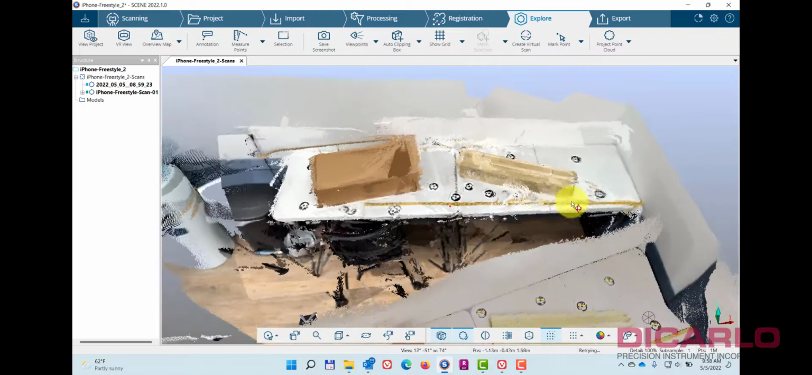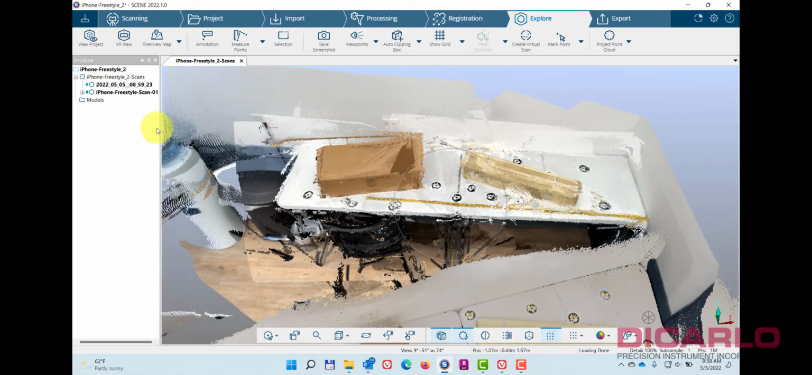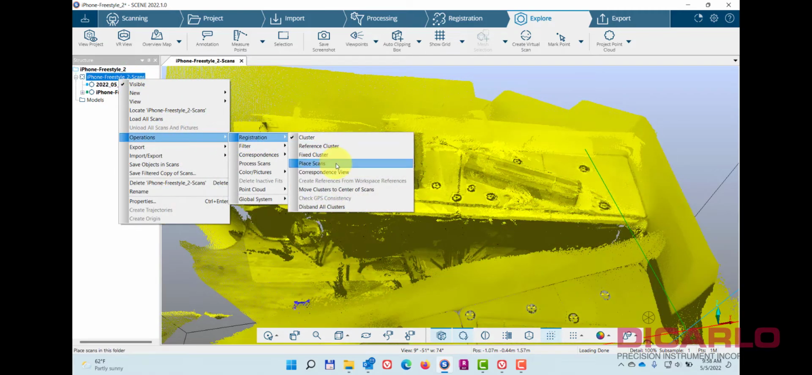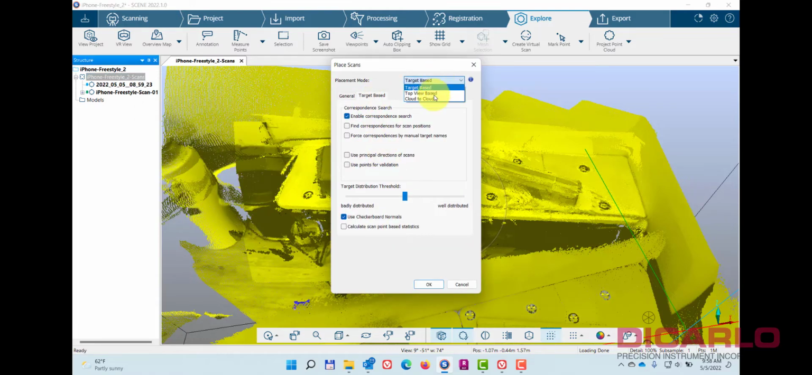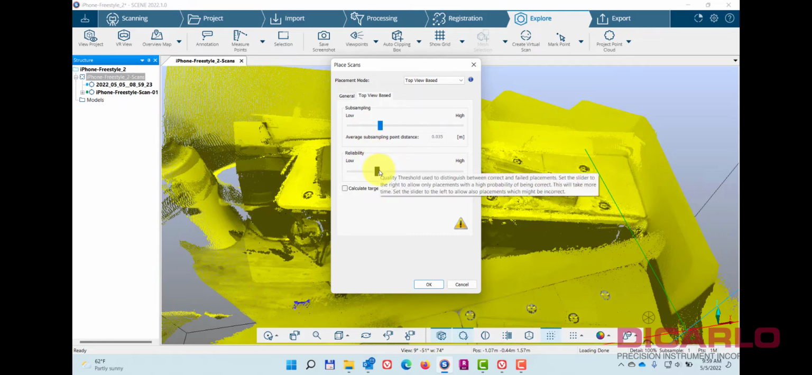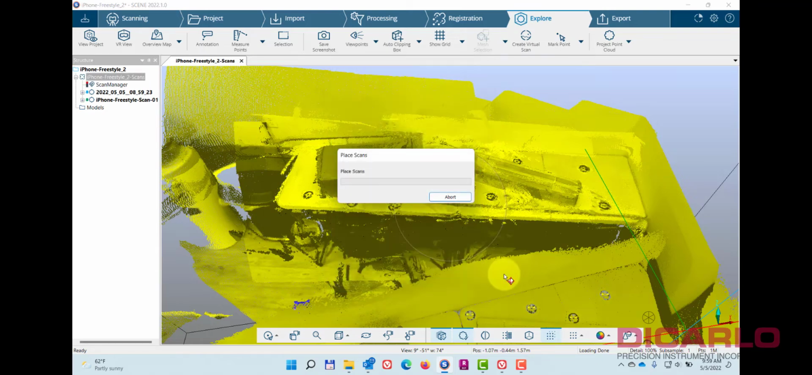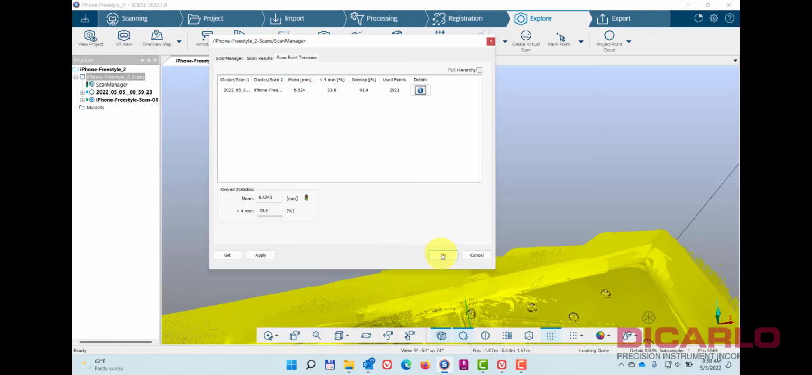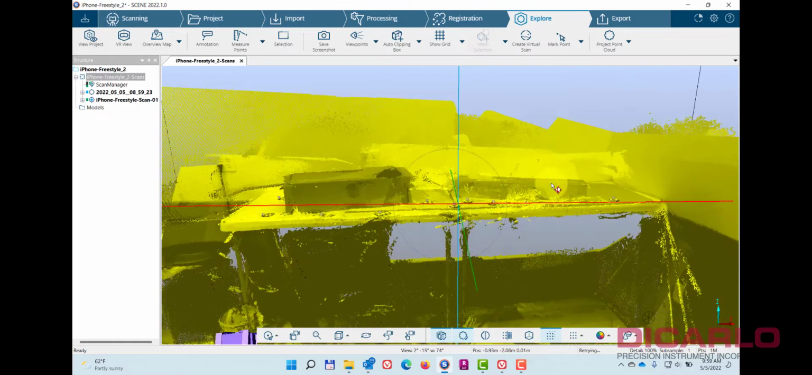But let's see if we can, and this hasn't been rehearsed, meaning the video that I'm recording now is for the first time. We'll try to do a registration, register these guys together. I'll do a top view based registration. I'm assuming the quality is going to be low, so I'll just slide off to the left. Defaults here I'll leave, so we'll hit the OK button. Let's see if it will work. That seemed to work relatively quickly to a 6mm accuracy.